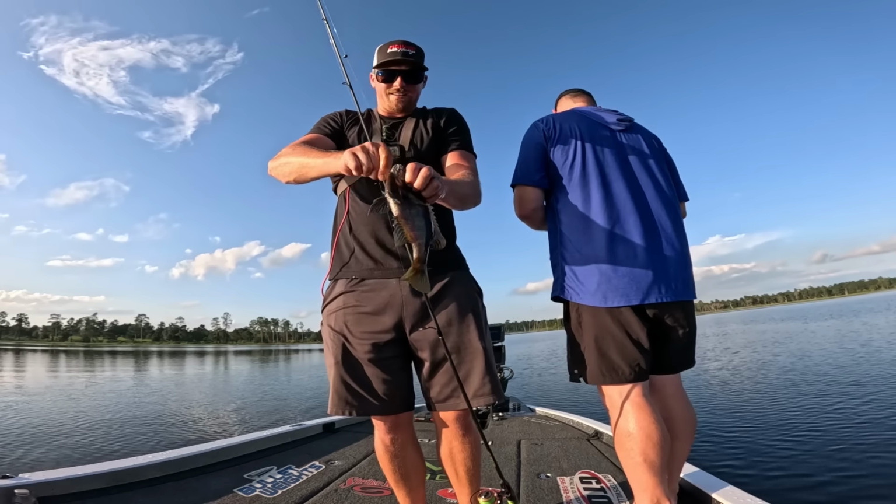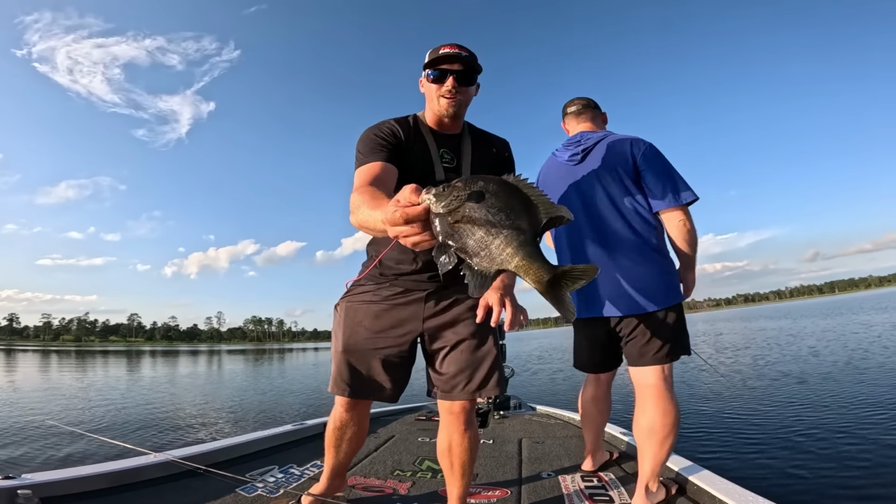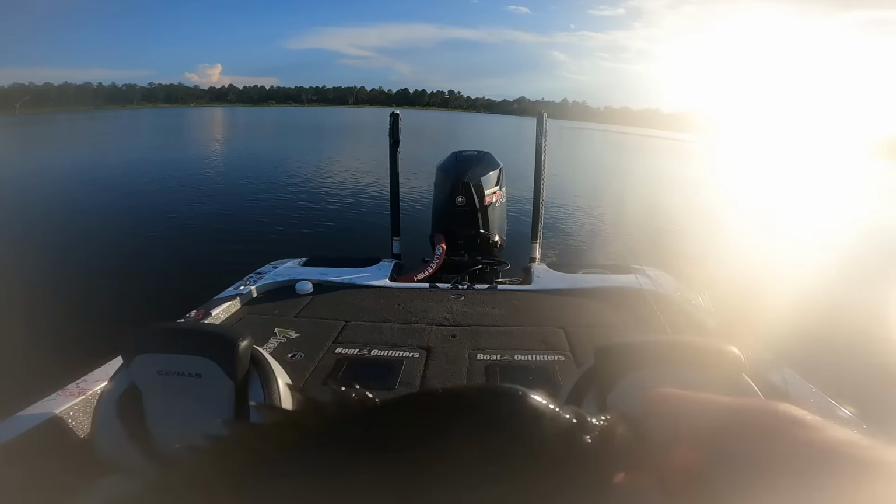Oh, he's peeing. Wow. We're gonna release all these. These would be so good in the frying pan. Look at that fish. That is crazy. Crazy big.